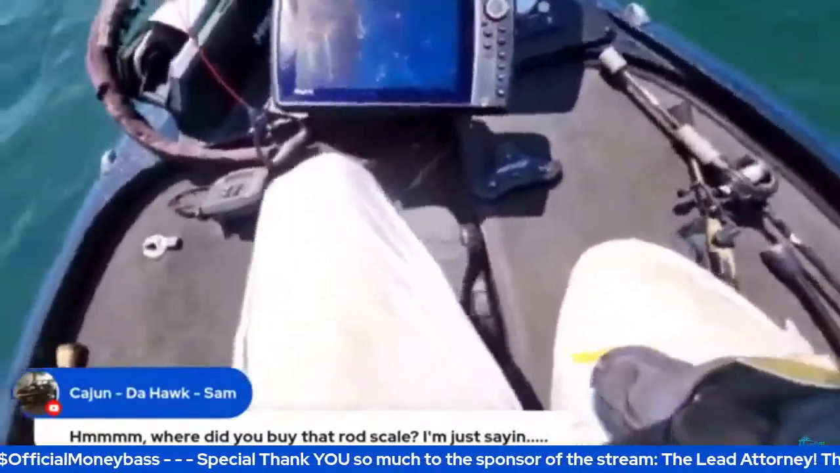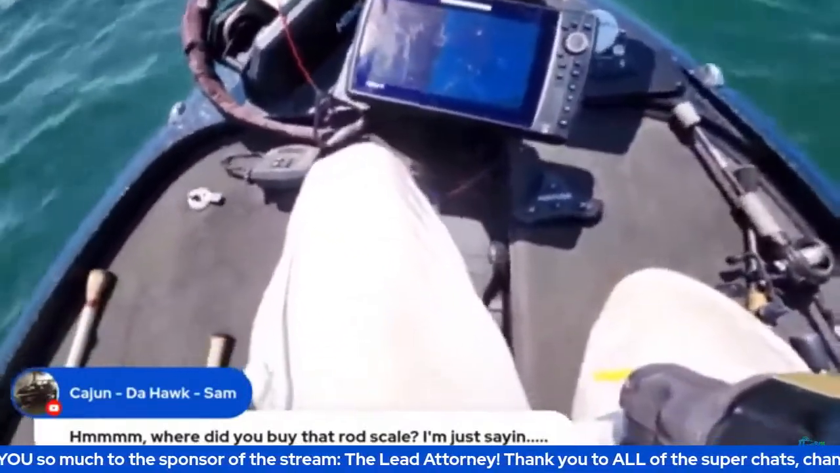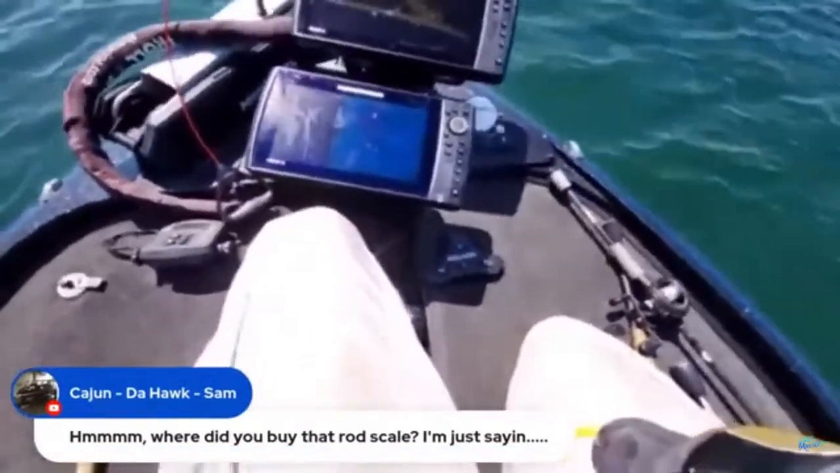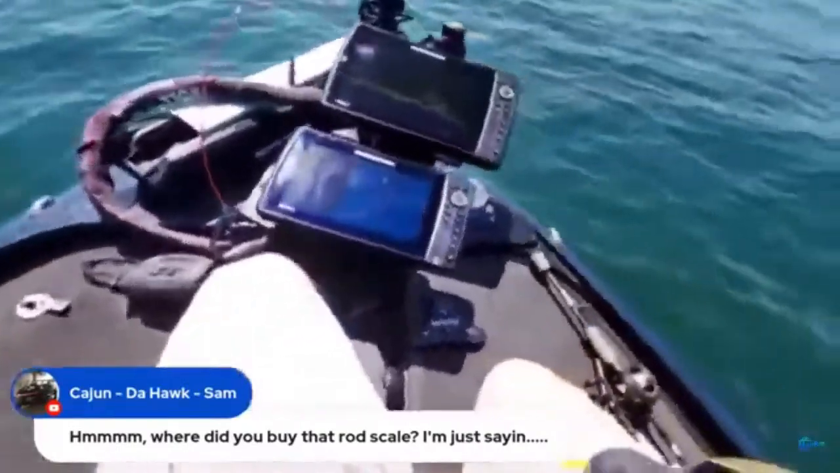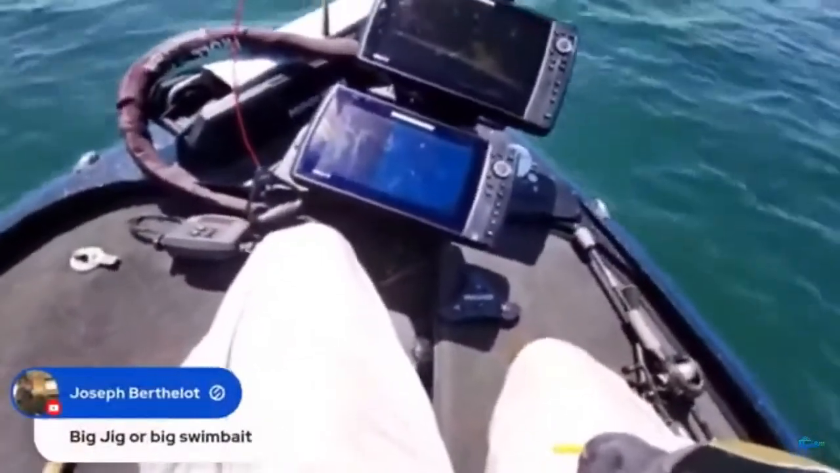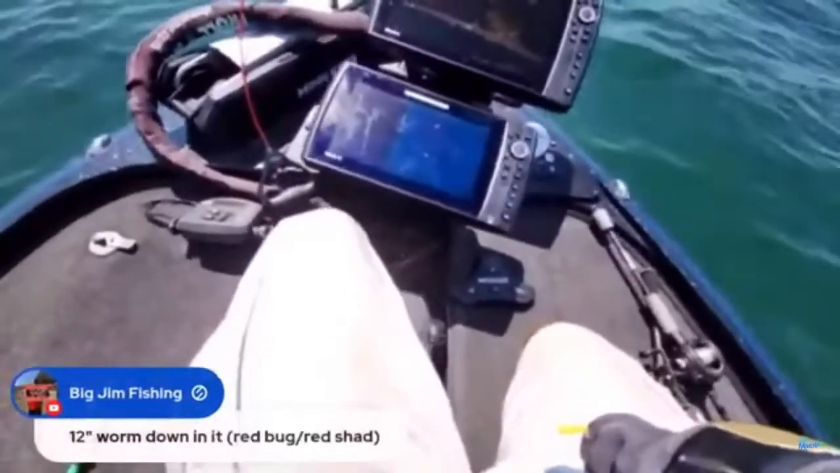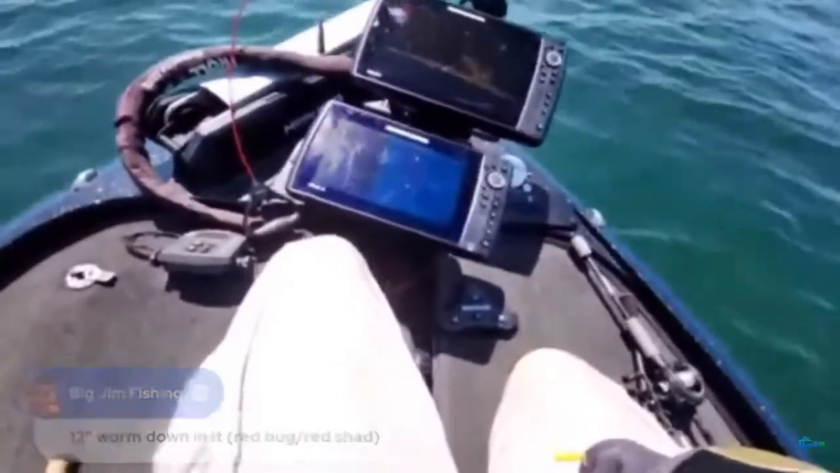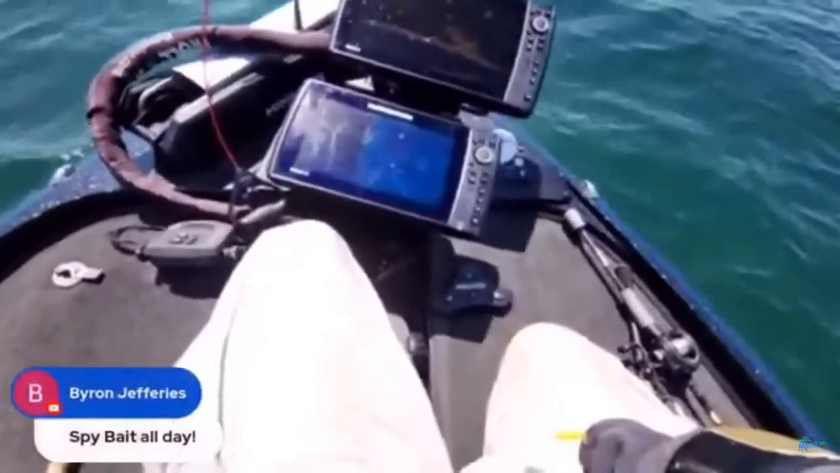All right, let's see. The choices were spy bait and crankbait, so let's see what you guys got. Big Jim says 12-inch worm down in the, what is that? I got some sun glare out here, guys, so I'm trying to read it the best I can. Let me read these backwards. Joseph says, big jig or big swim bait? Big Jim says 12-inch worm. Oh, red bug, all right. Mako Mills, I knew he was going to go with the spy bait. All right, we got another spy bait.